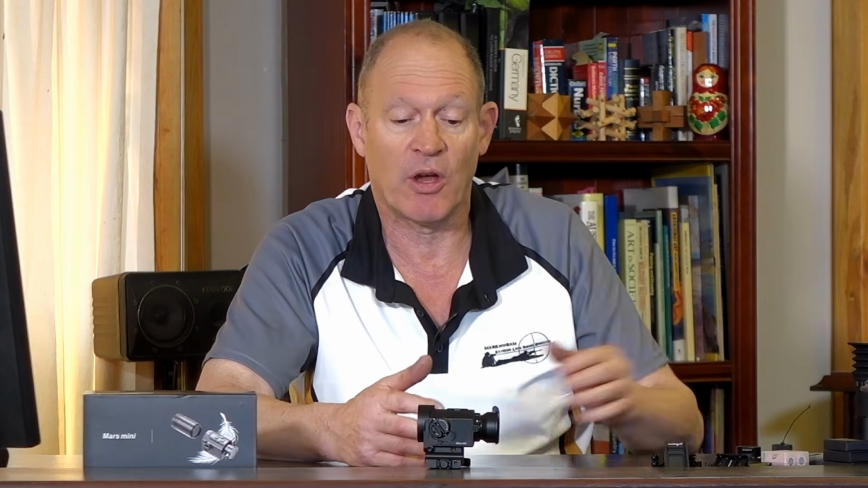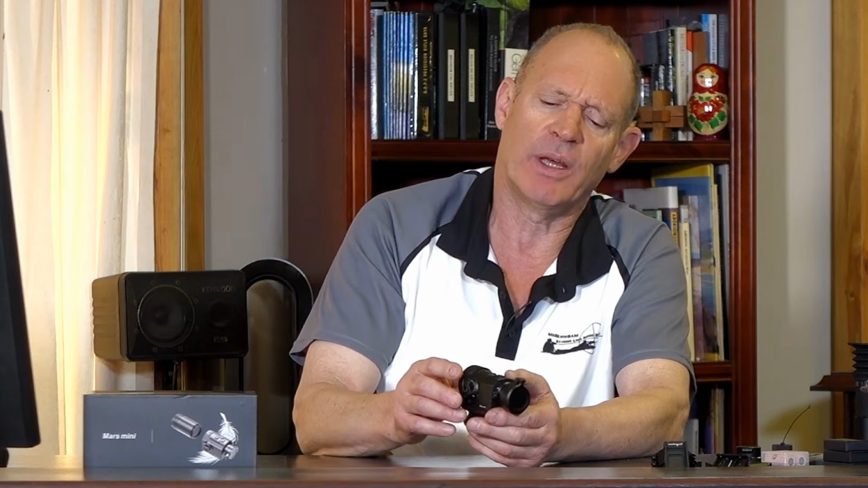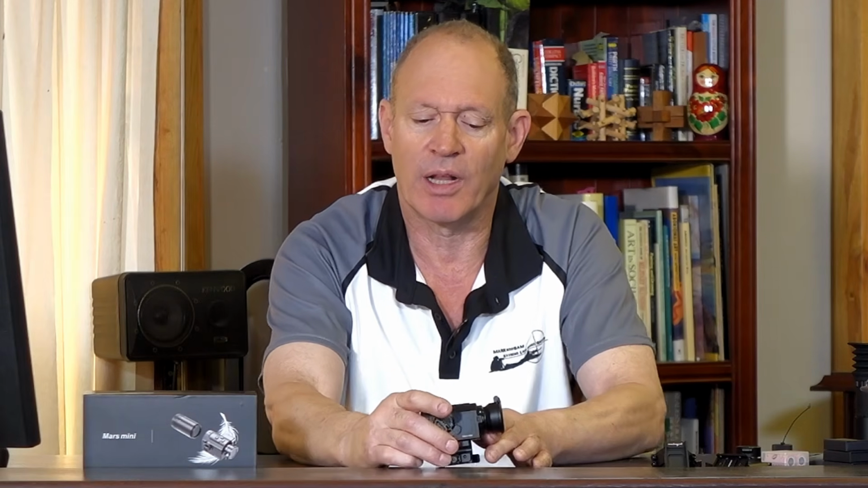I think the Mars Mini is going to suit a lot of people for that pest control side of things, that sort of play in that neck of the woods, and even moving into whether it's just used as a monocular, this is still a really good option. I should say with the ballistic data, it also has the levels, so up, down, left and right, all there in front of you. You're also able to record everything while you're doing that sort of stuff. So yeah, I don't know if it's a game changer anymore, but it's moving into a place where that little package is going to suit a lot of people, in my opinion.